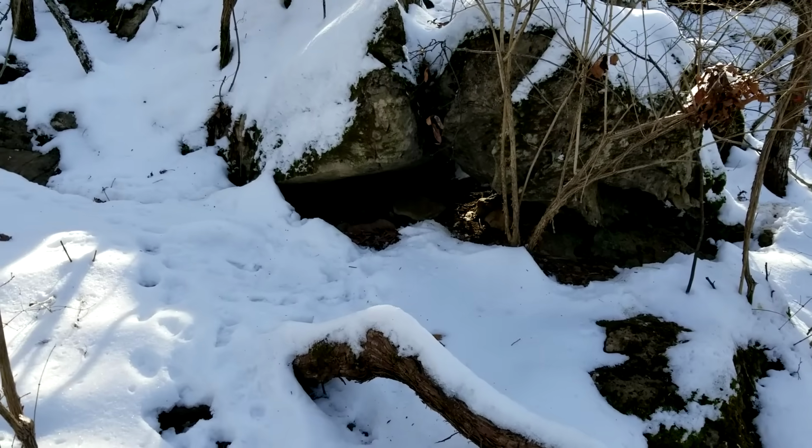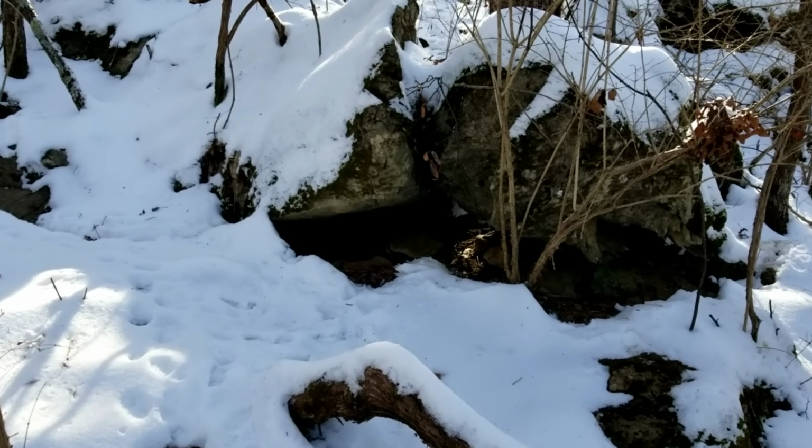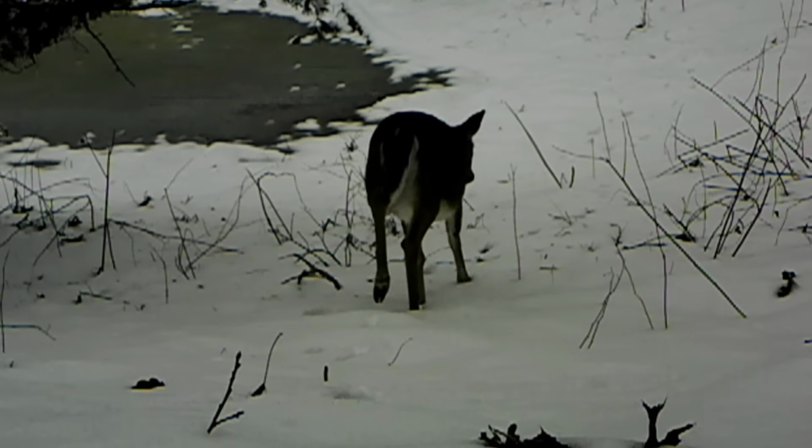But this is the rock motel. I filmed it. Got to be a cave under there. There's just too many animals. And down at the pond, the deer seem to be moving around. And they seem to be having fun too.